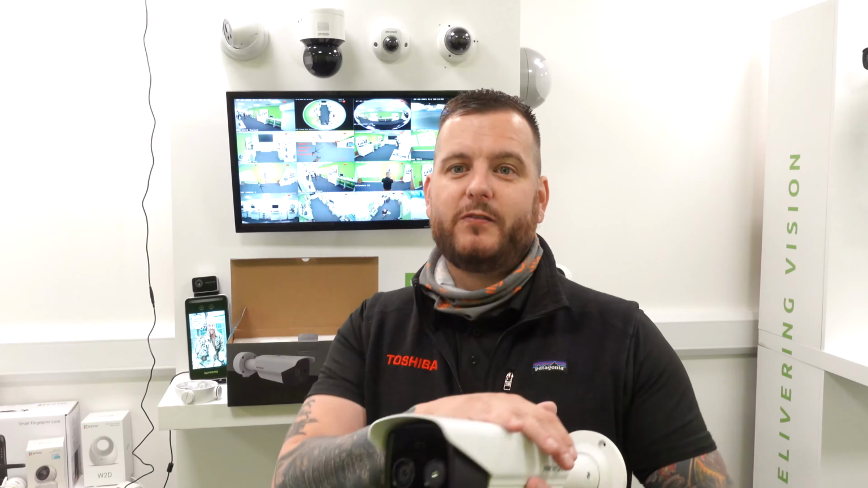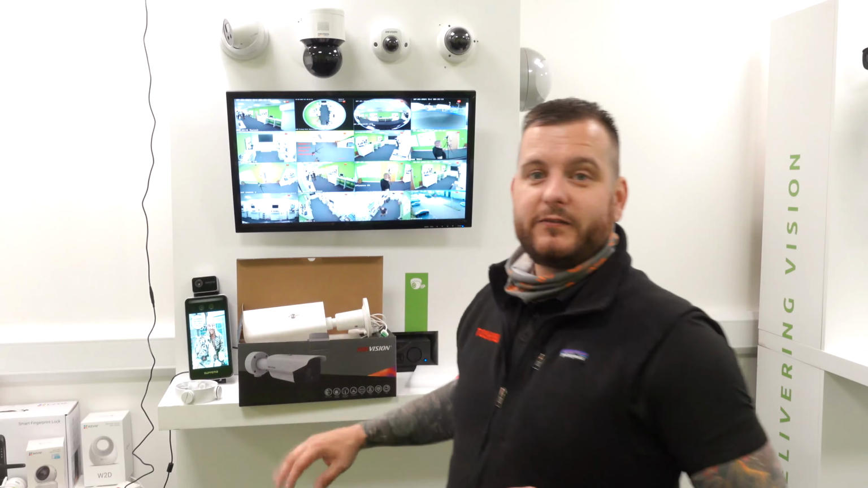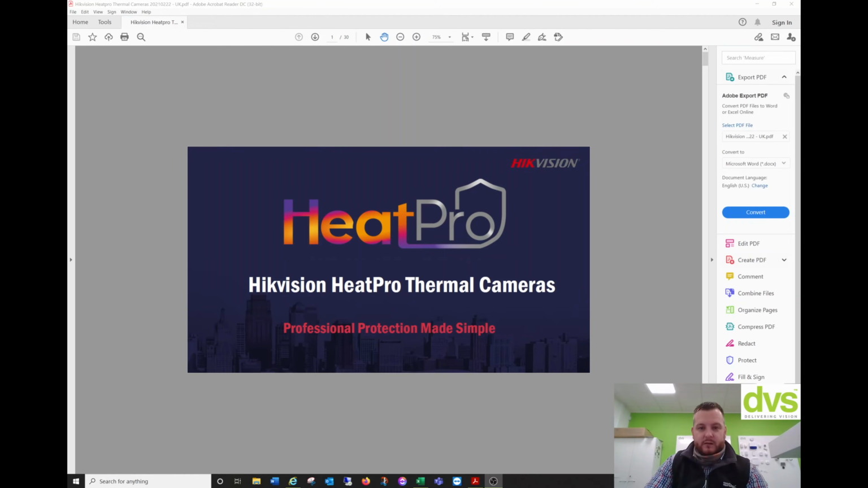the easy wizard configuration, how this can benefit you and your customer, fire detection, the temperature detection, and how to set those up, and then finally the lens configuration tool and how that will really help you deliver the correct camera. Because they are a little bit costly, you don't want to put the wrong camera for the wrong application and find yourself out of pocket. So stay tuned, we're going to go fit that now, transfer you over, and we'll see you very, very shortly.